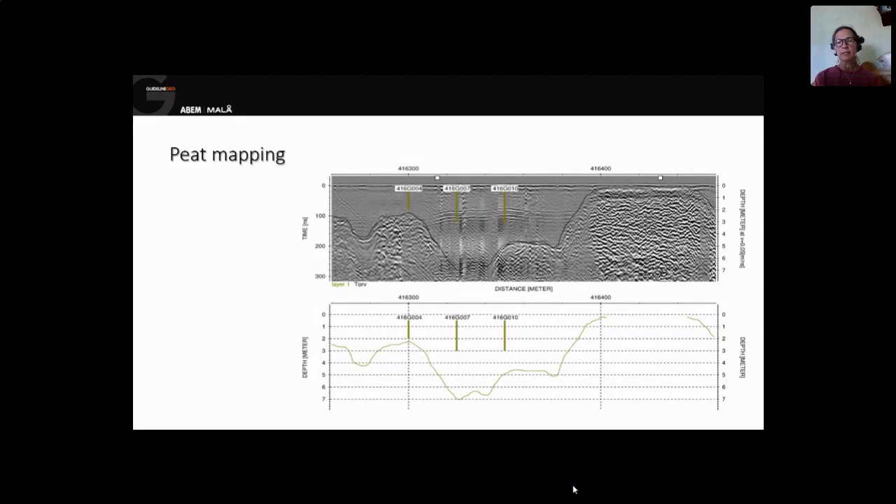Peat is more or less the simplest thing you can actually do with ground penetrating radar. It's such a nice contrast between the peat and the surrounding soil material. As you can see, there are 3 points of handmade drilling, so they have not reached the bottom of the peat.